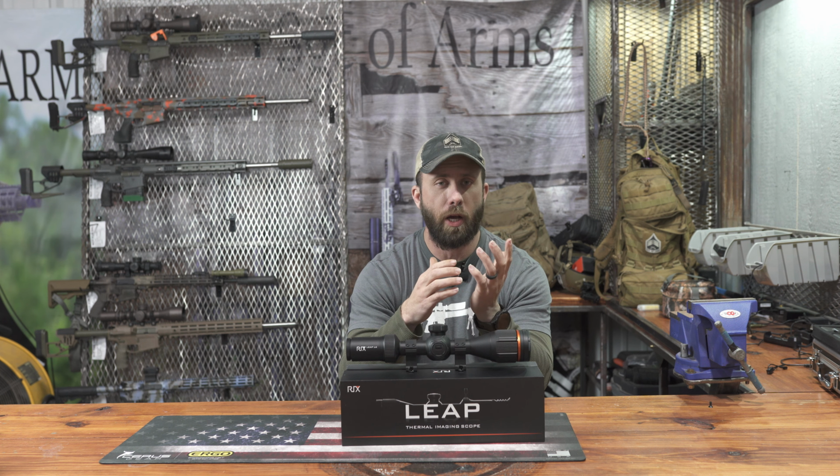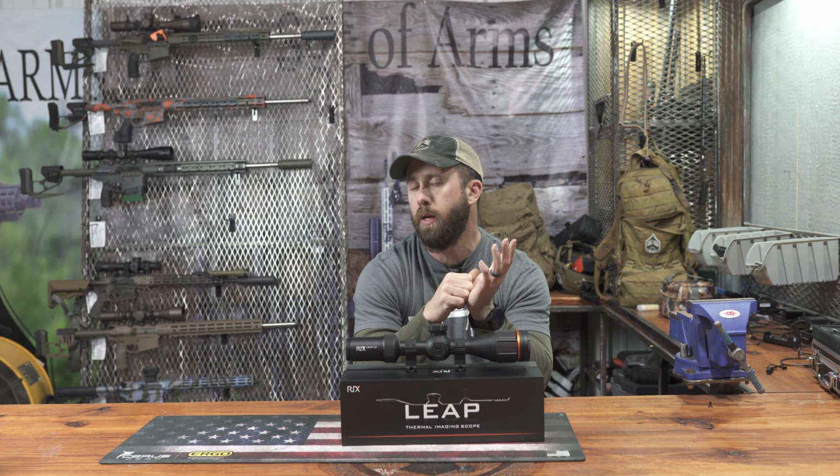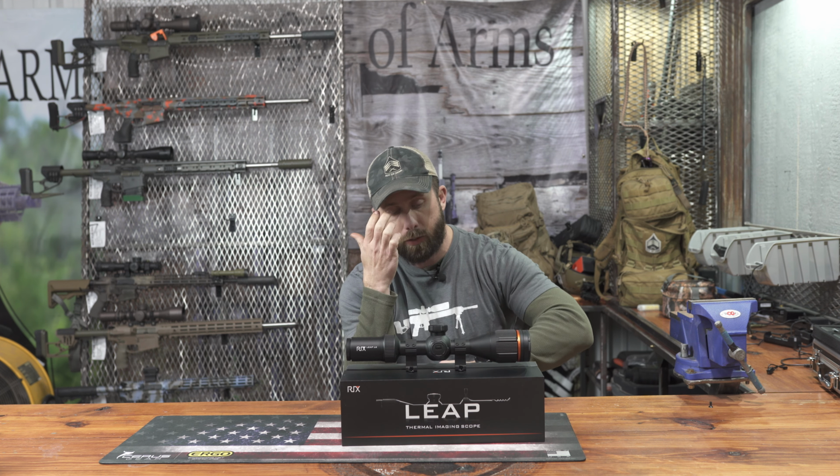I didn't have that problem. I guess some people broke the battery doors. Customers got with Rix, and Rix has already started updating that battery door on new units and getting the customers that had faulty battery doors brand new doors that are a better upgrade. So I'm sure I'll probably figure out a way to break it and end up getting a new battery door before long.